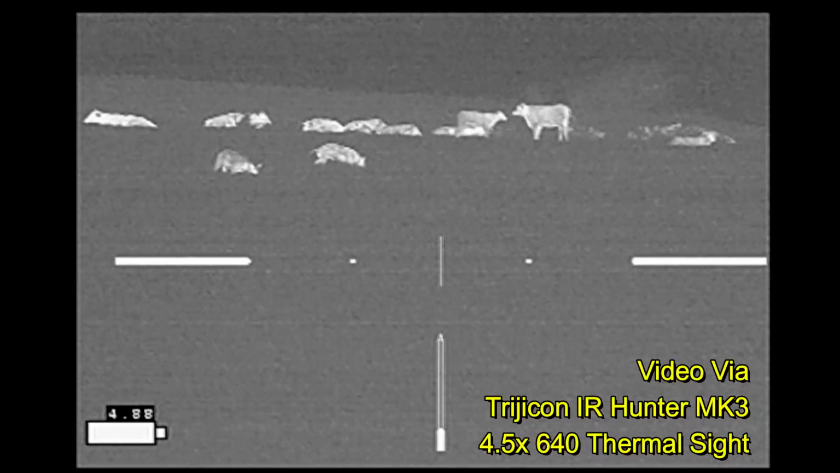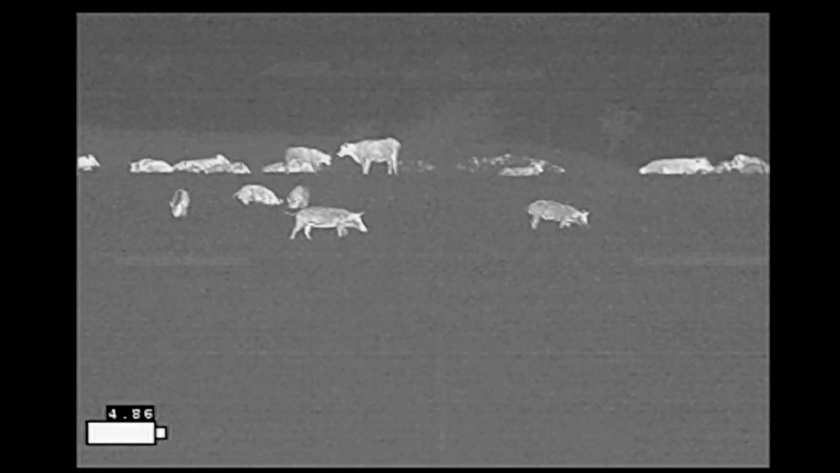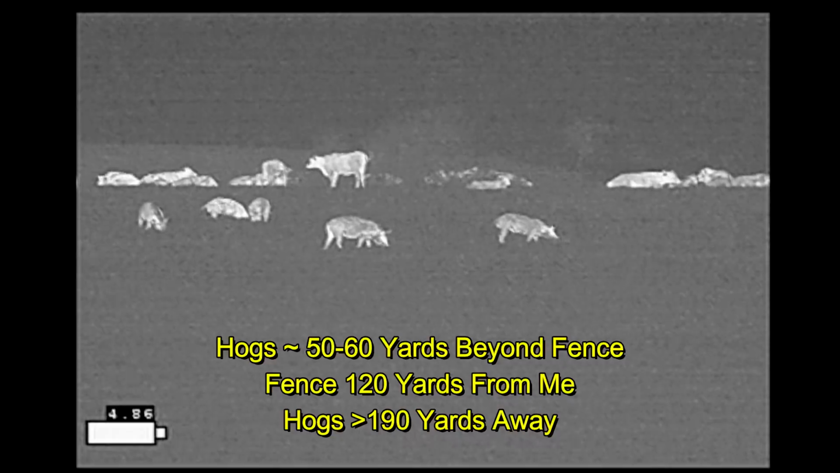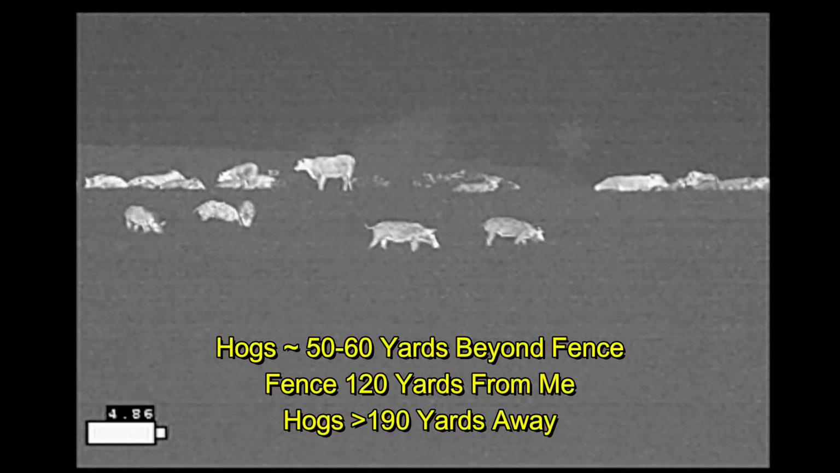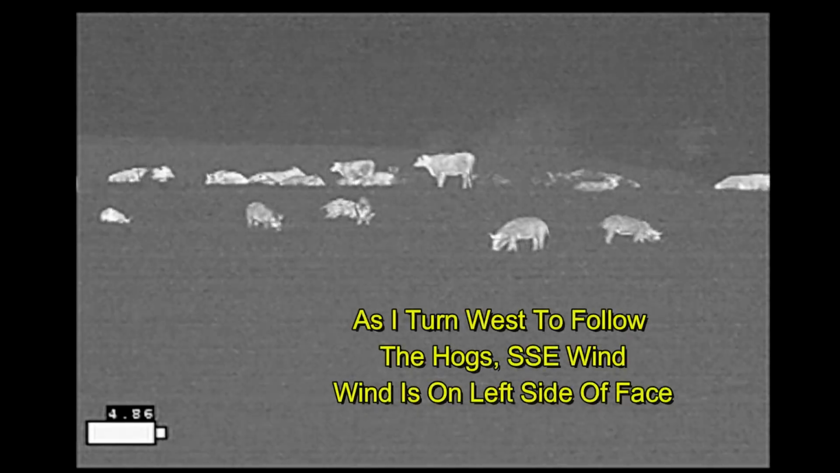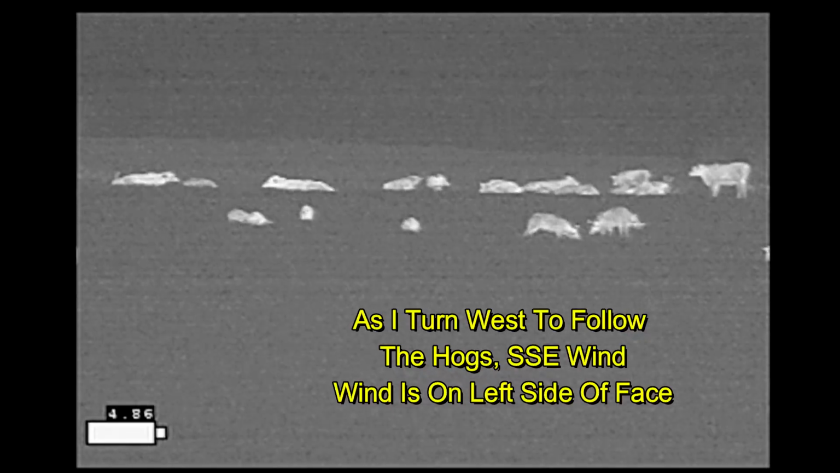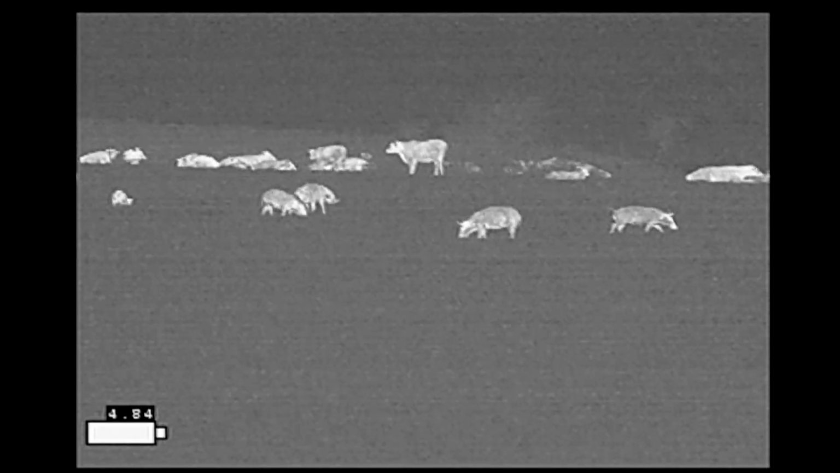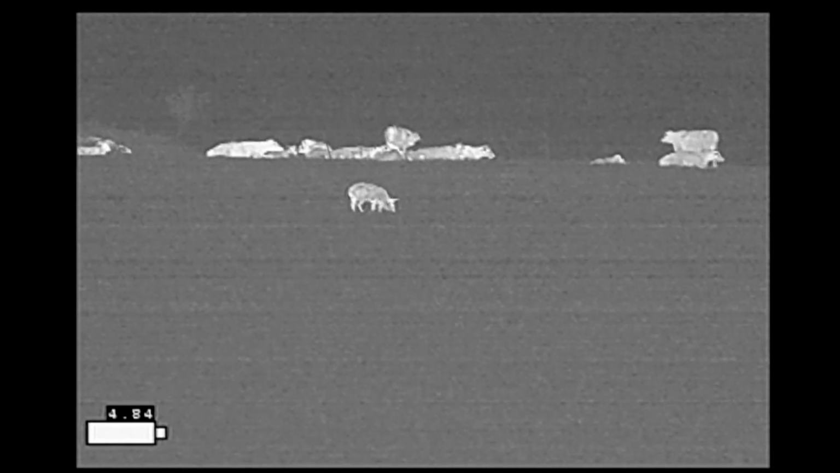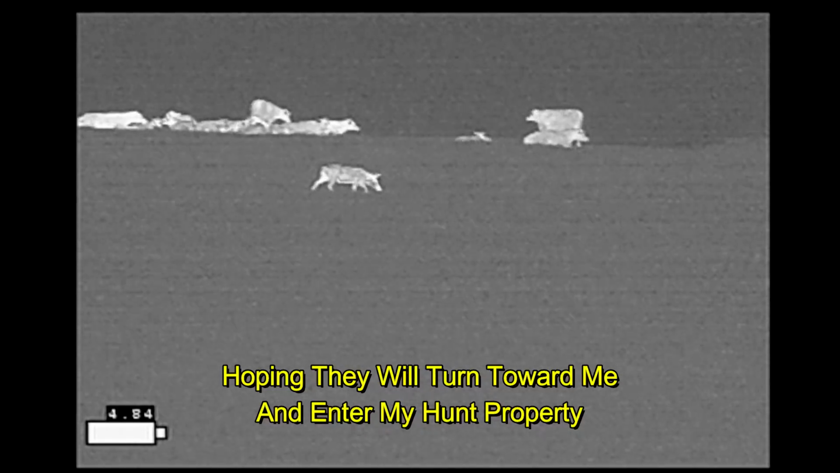However, they seem quite content, and they're foraging higher up on the hill there in front of the cattle. At this point they're about 200 yards from me, give or take. And obviously I can't shoot since they're on another person's property and they have cattle behind them. I note that I can feel the wind on the side of my face. During this hunt I'm monitoring which way the wind is blowing because I don't want to be upwind of the hogs.